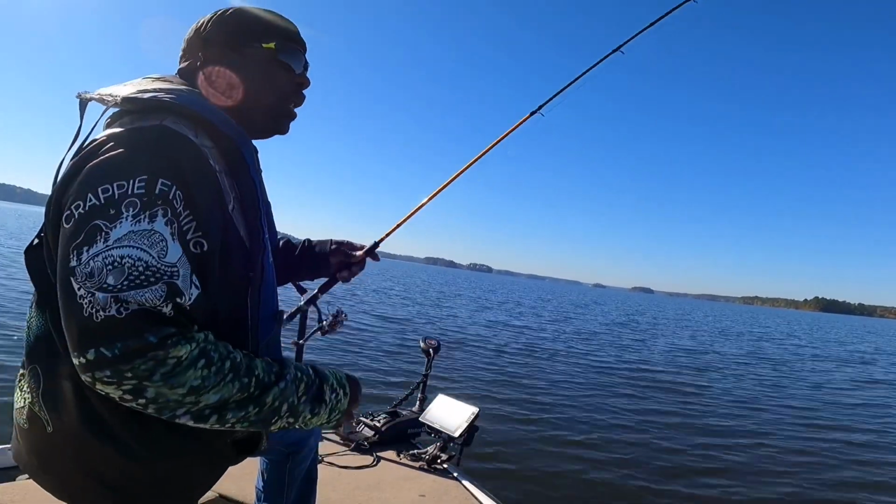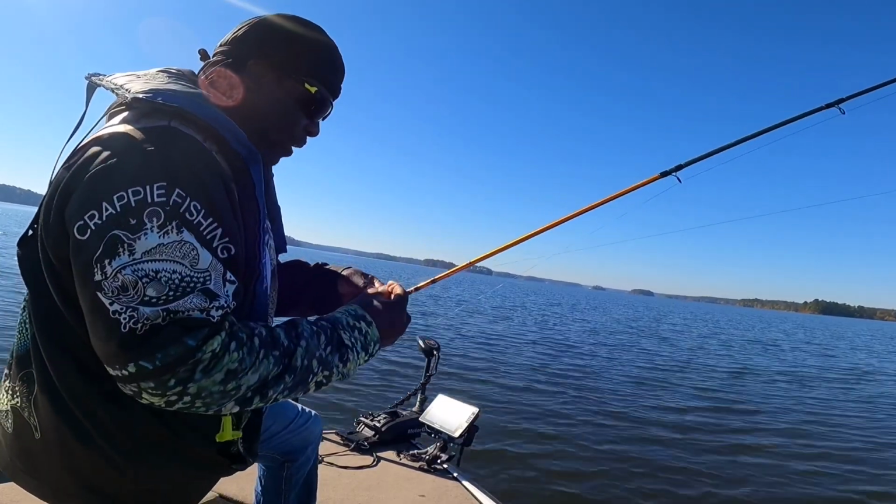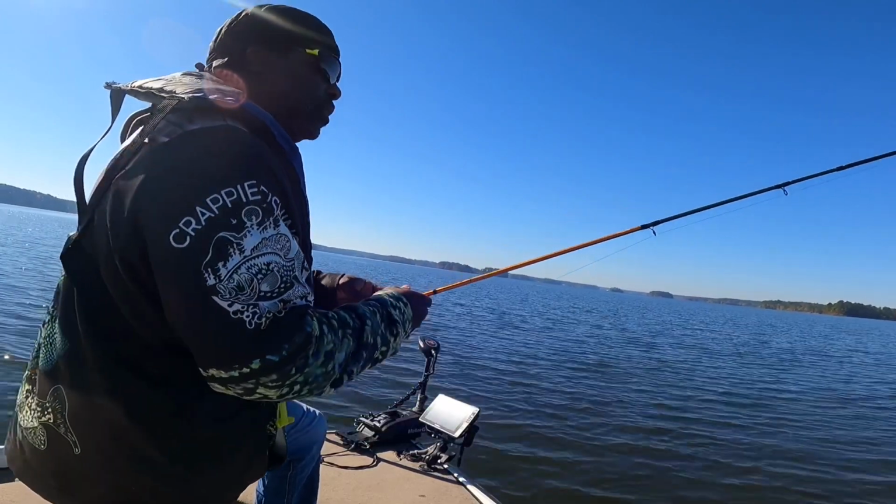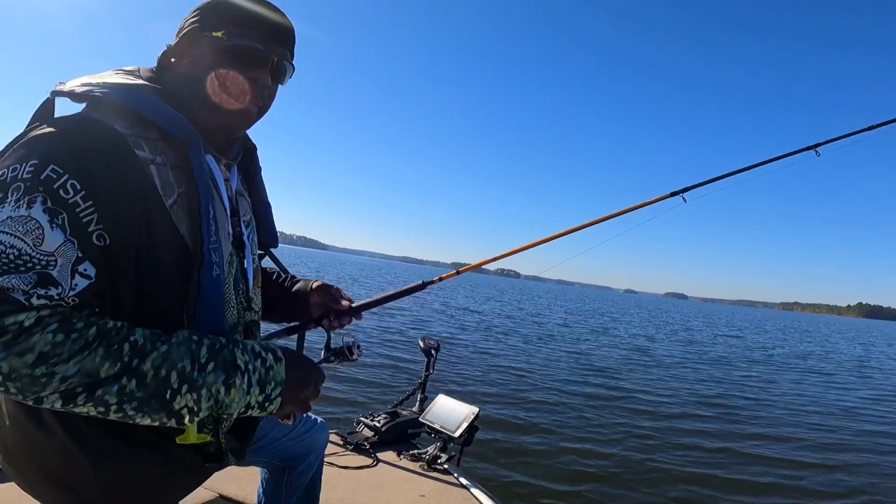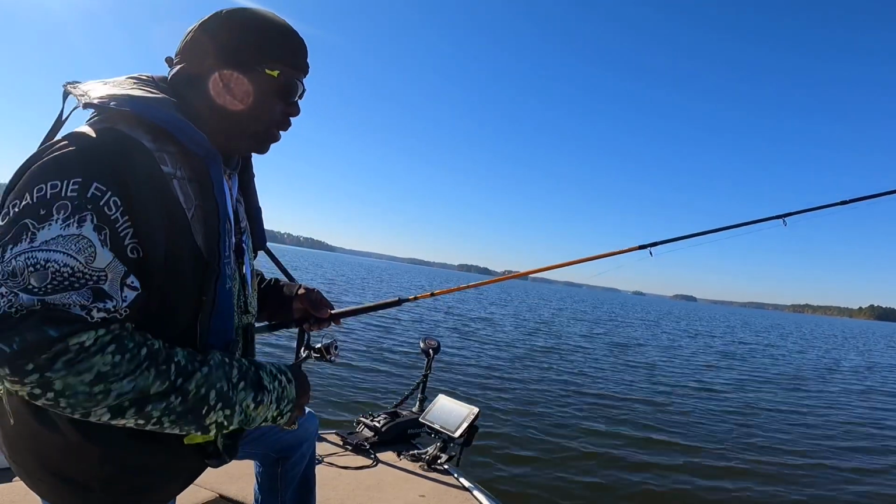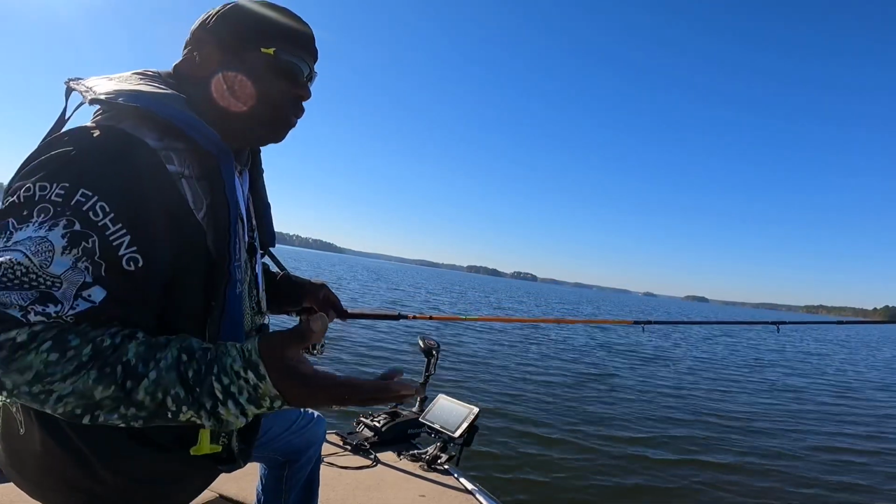So here's something that I don't typically do, but I'll do it because somebody asked me on my channel what equipment I'm using. For my rod, this is a Bass Pro Shops. I am not sponsored by Bass Pro Shops, but this is one of their Crappie Max rods. I use an 8 and a 9 foot rod.